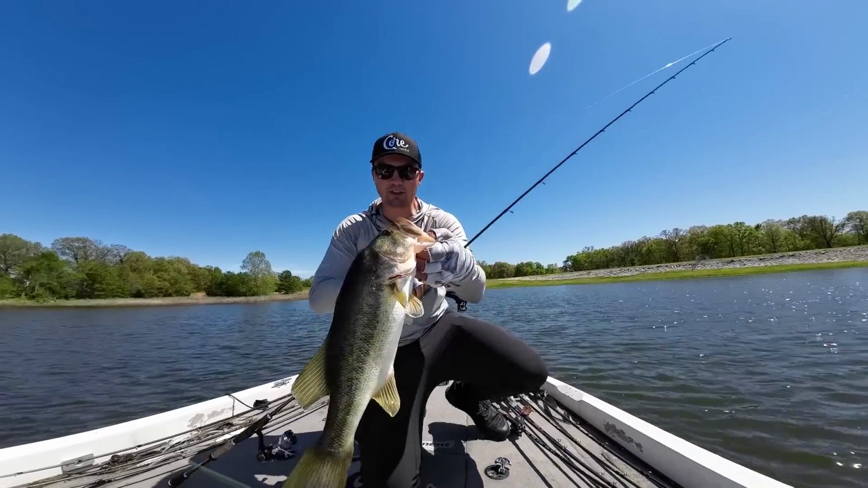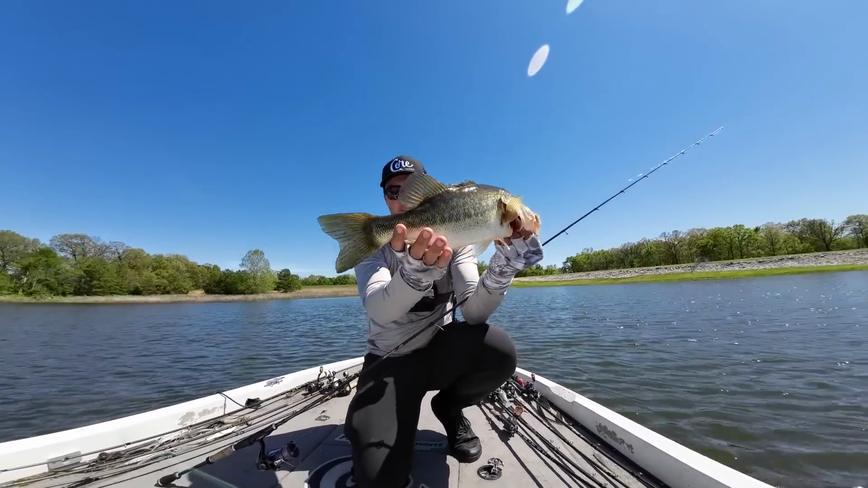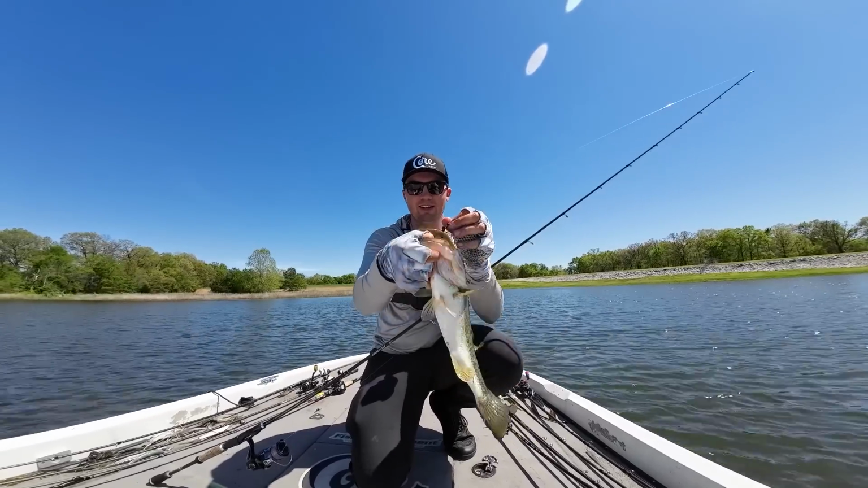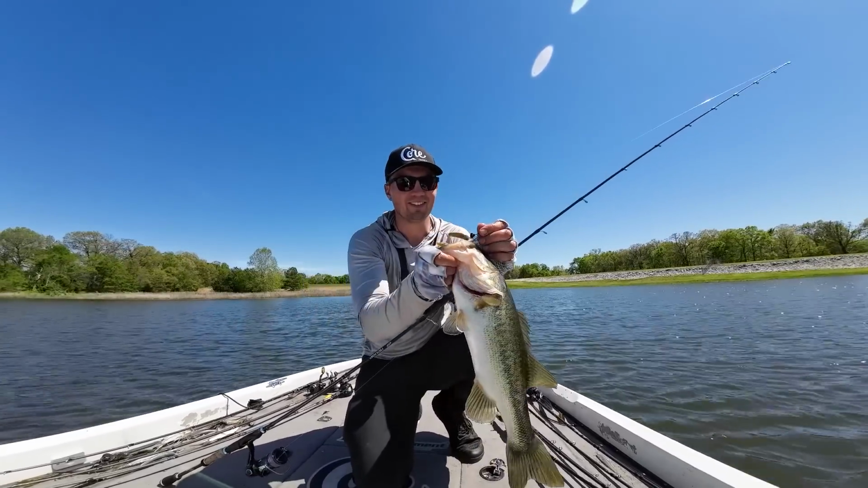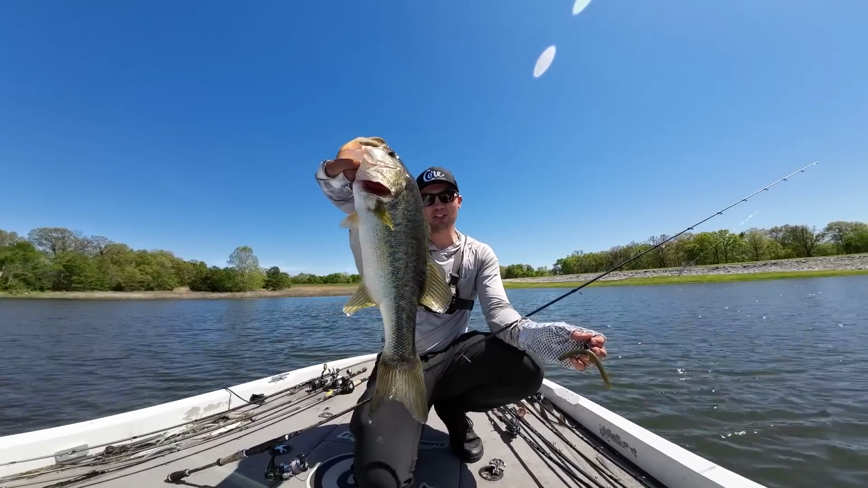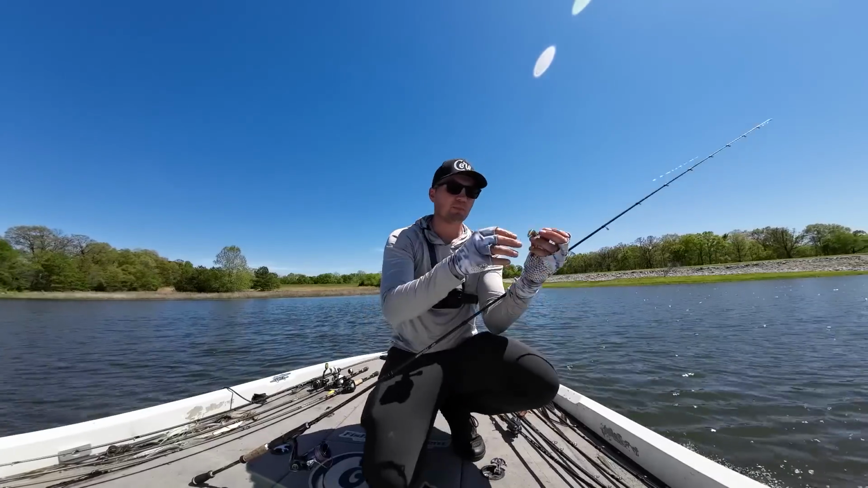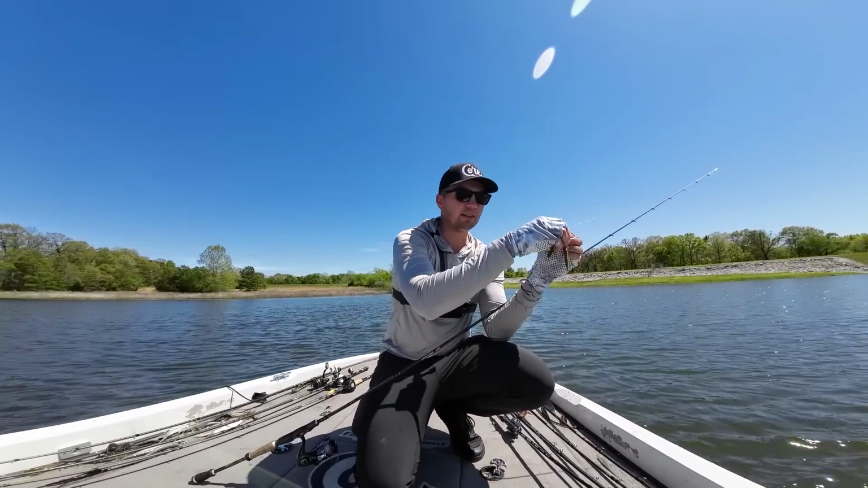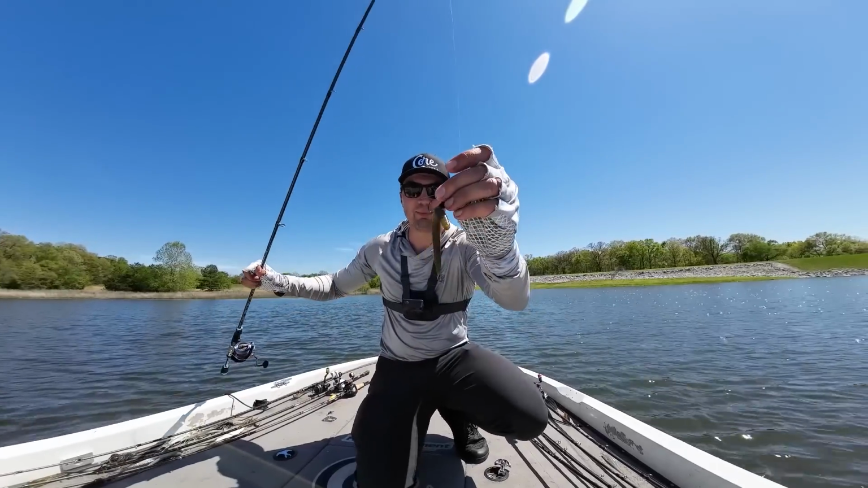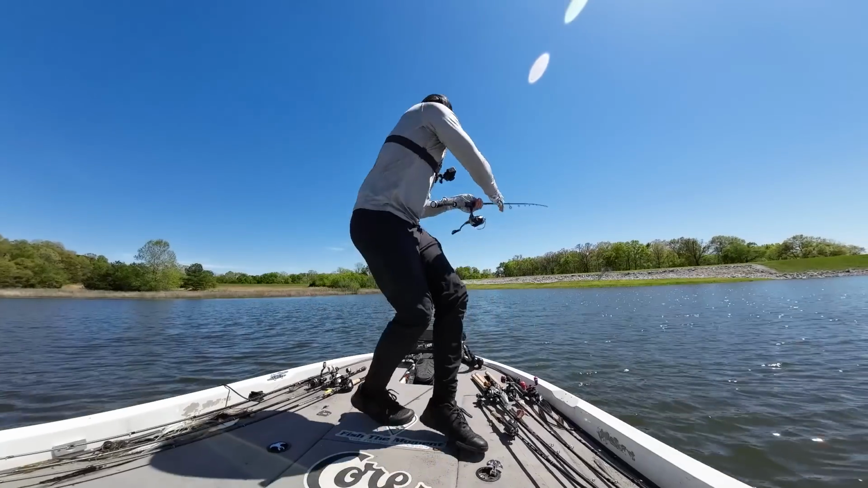Another nice post spawner. You can see that fish is all spawned out, pretty skinny, and he choked that weedless wacky shot right in the top of the mouth. This is a slow way to fish, a slow grind, but these are beautiful fish, super good ones. And these are the quality fish we've been looking for and the technique we've been looking for to get him to bite. I was dead sticking that thing, guys, on the bottom and just firing that out there.